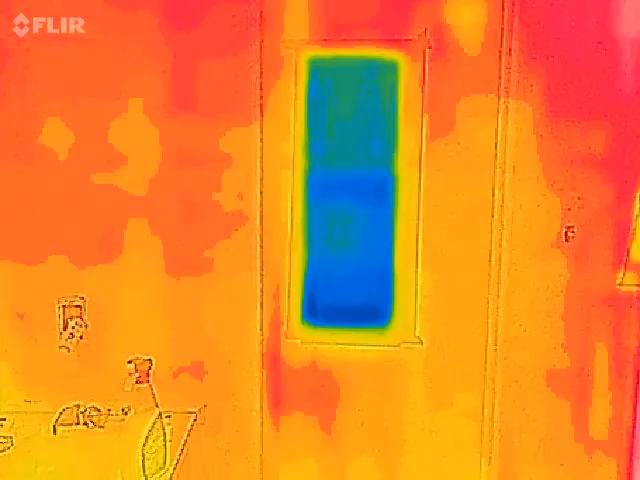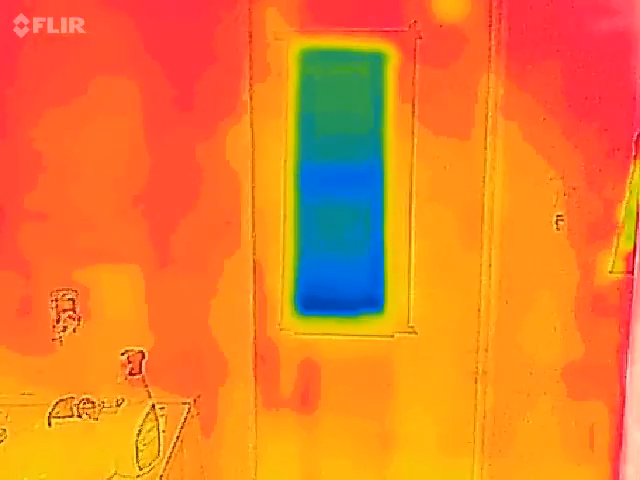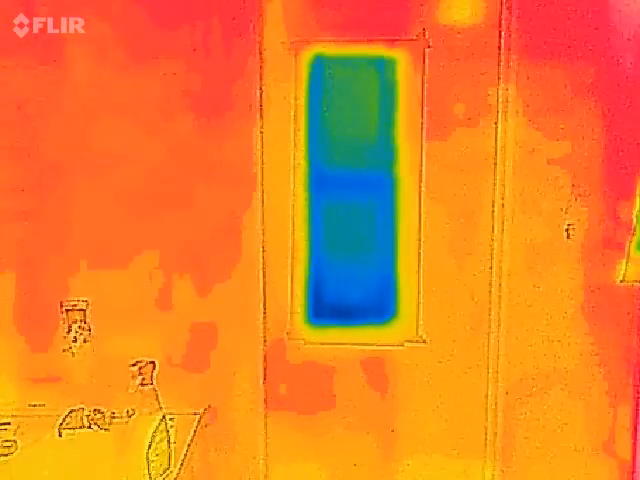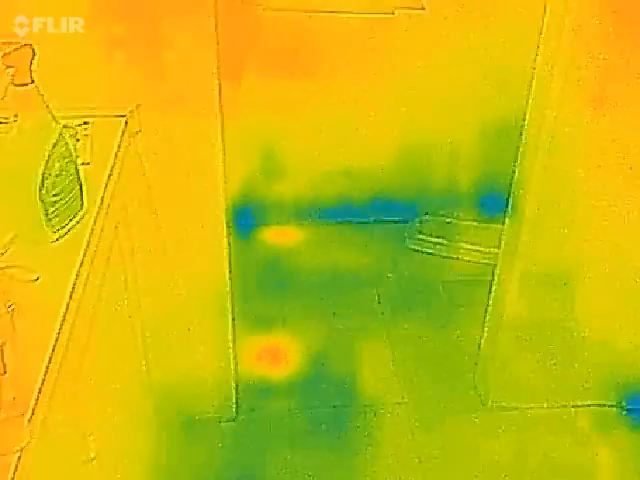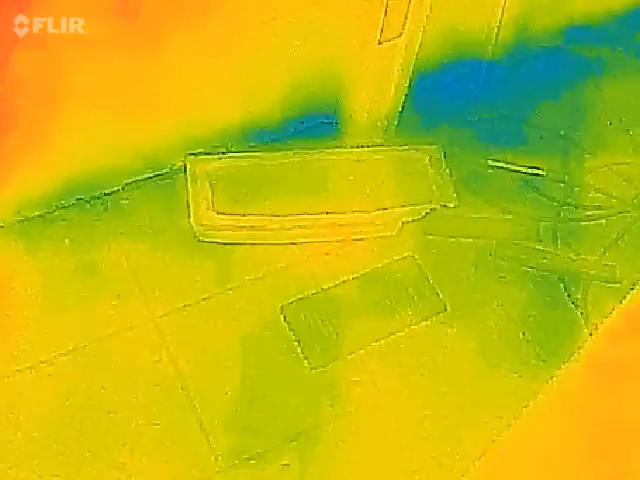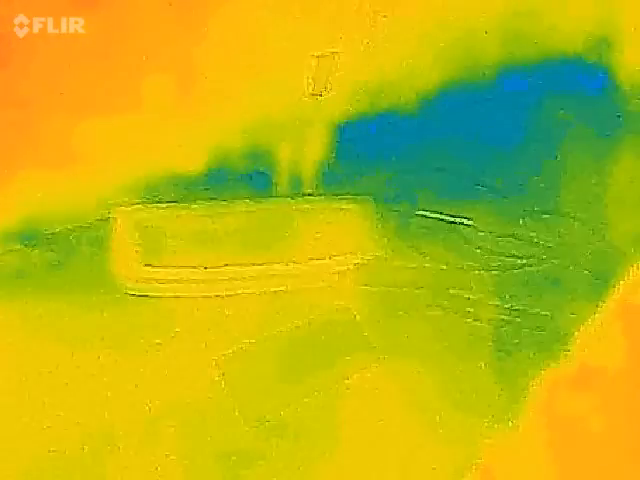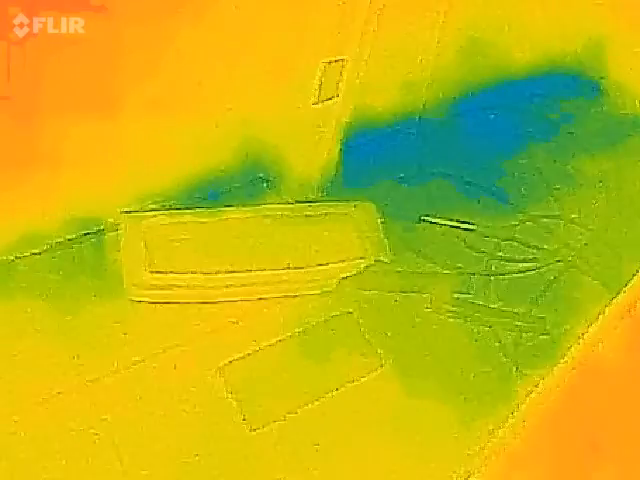You can see the perimeter of it taped. I taped a sheet of plastic trash bag around that window to stop the airflow from actually coming in, like the breezy thing that it is. Let's take a look at the floor vent. Yeah, there's a bunch of insulation missing over in the closet there. Wow, the floor vent's not freezing cold.